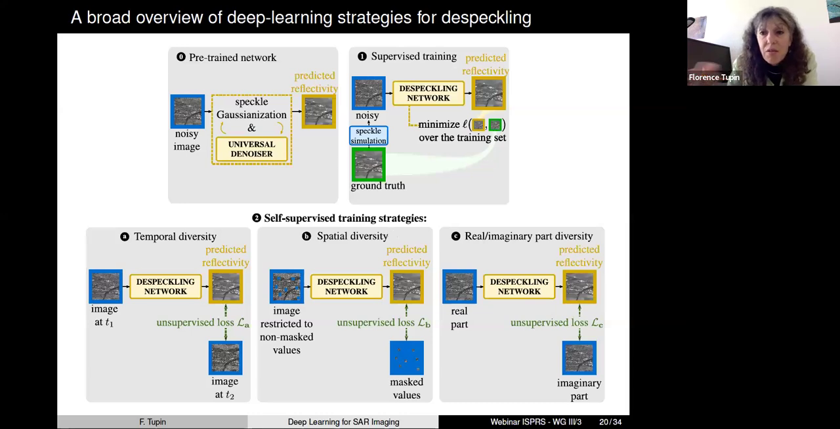So you will mask some of the information. You see, for instance, the blue point here, and then you will train the network to predict the value for these masked pixels. And then again, you will try to maximize the likelihood of the hidden values with the noisy information.